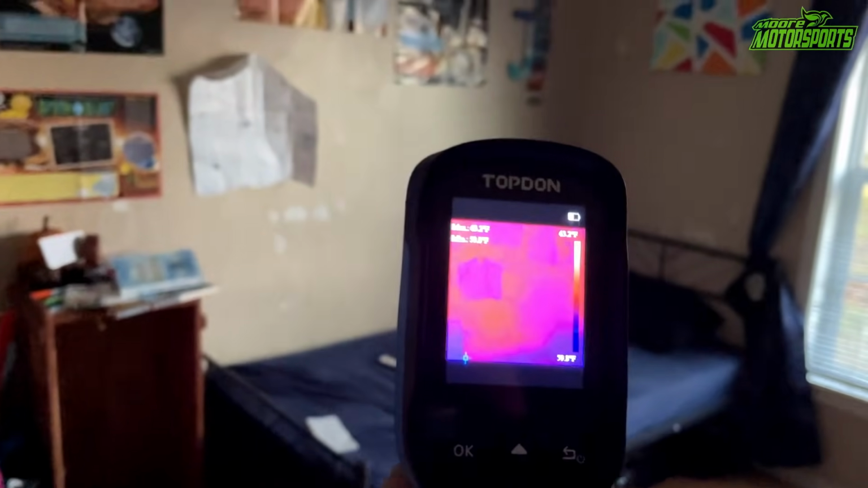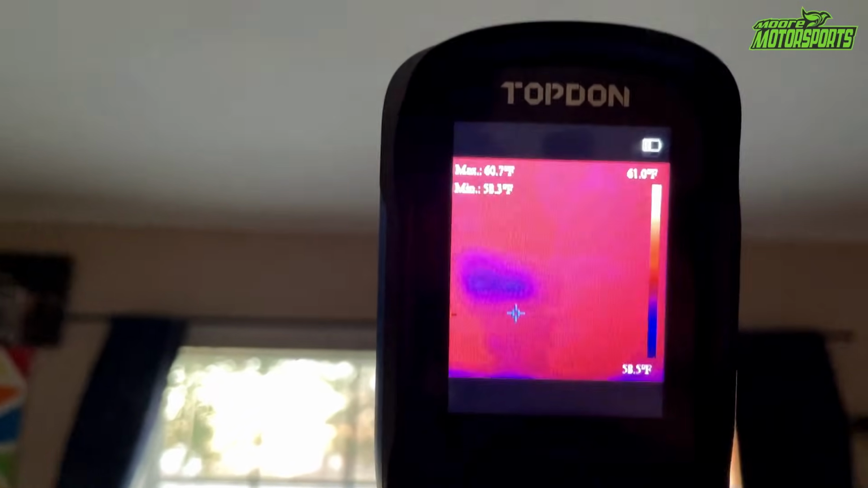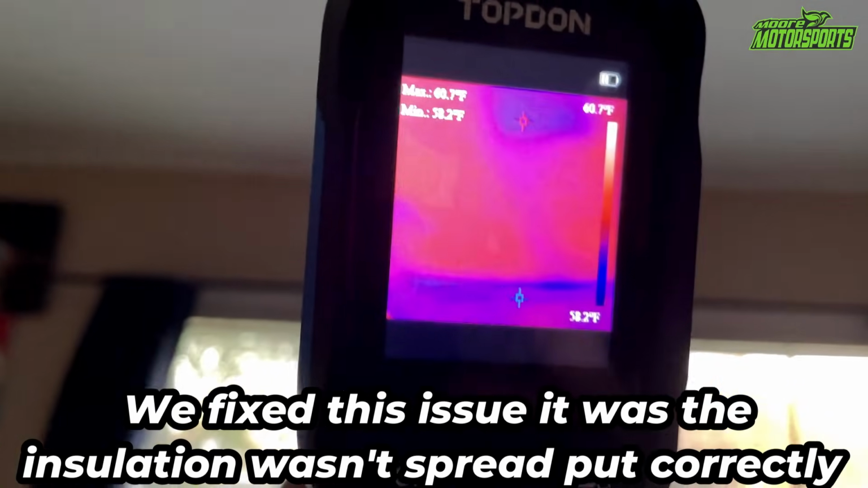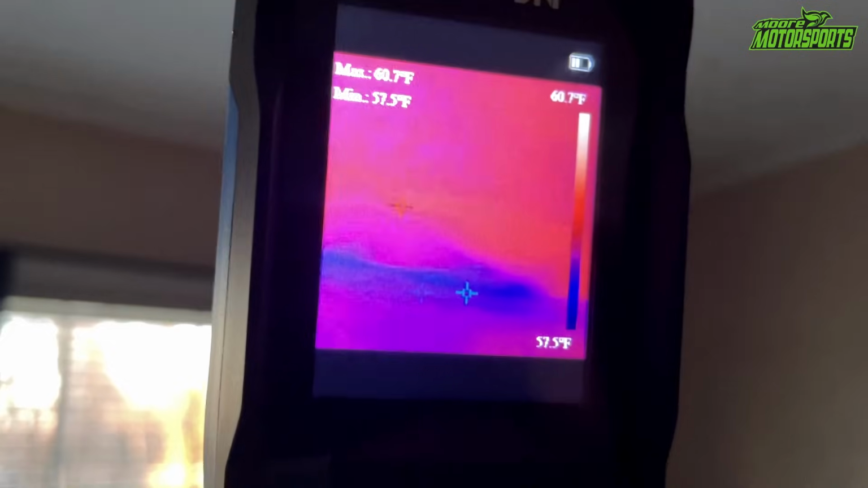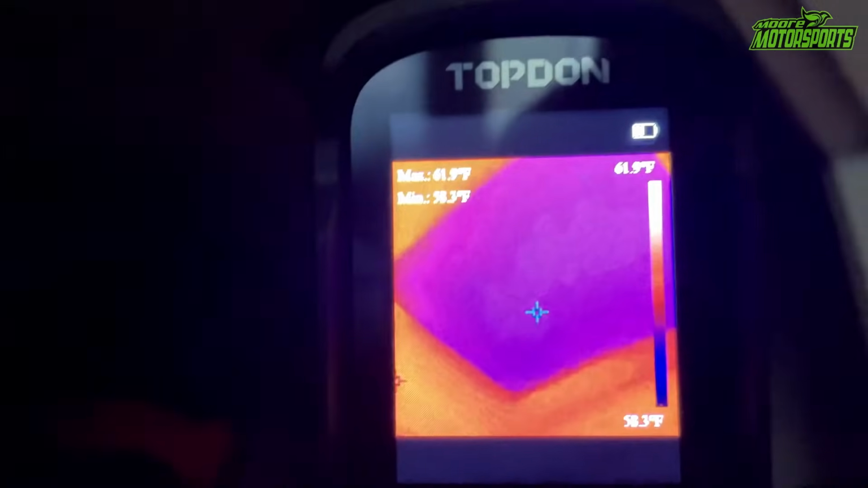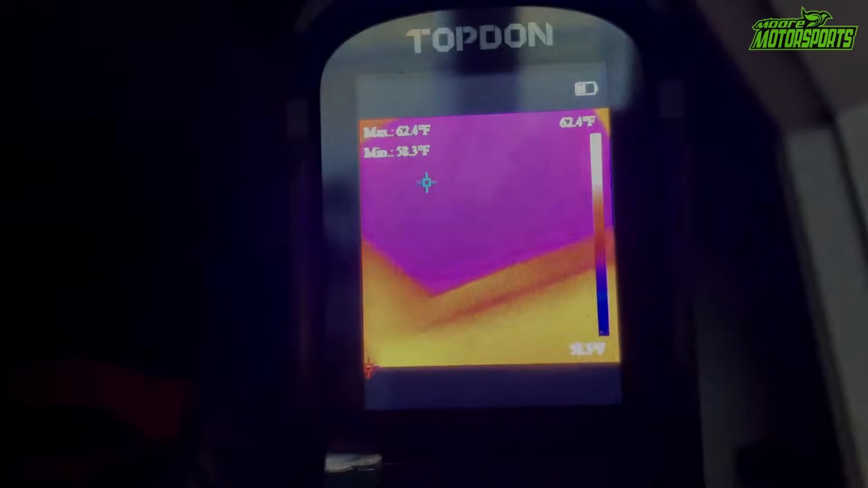All right, moving into my boys' room, you can actually see there's a cold spot on the ceiling and another cold spot. So we need to get up in the attic and check the insulation and stuff like that. You can see there's blue around the edges right there. That's where cold air is coming in, so we've got to take care of that as well. Moving into their closet attic area, you can see the attic is right there. We need to insulate the back of that because it is definitely colder as well.